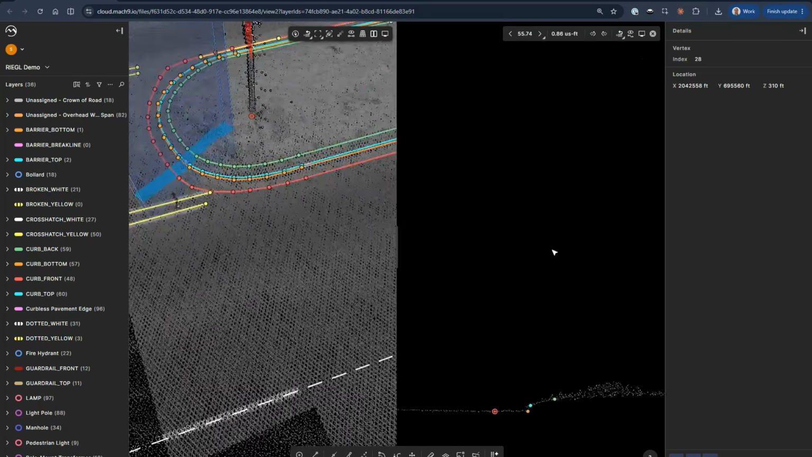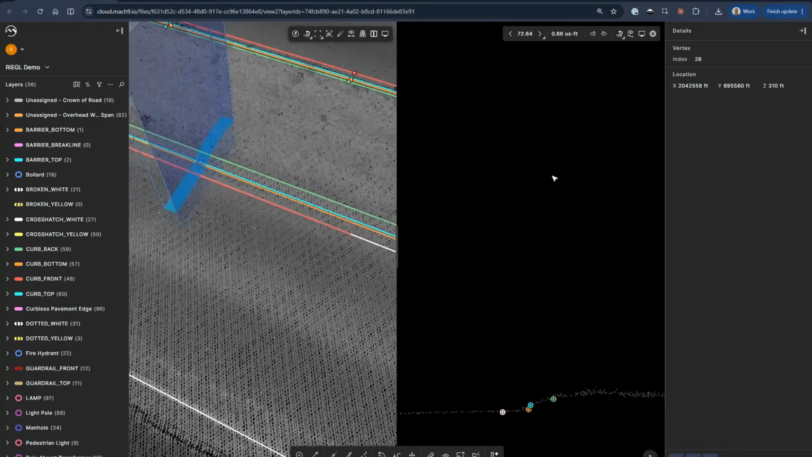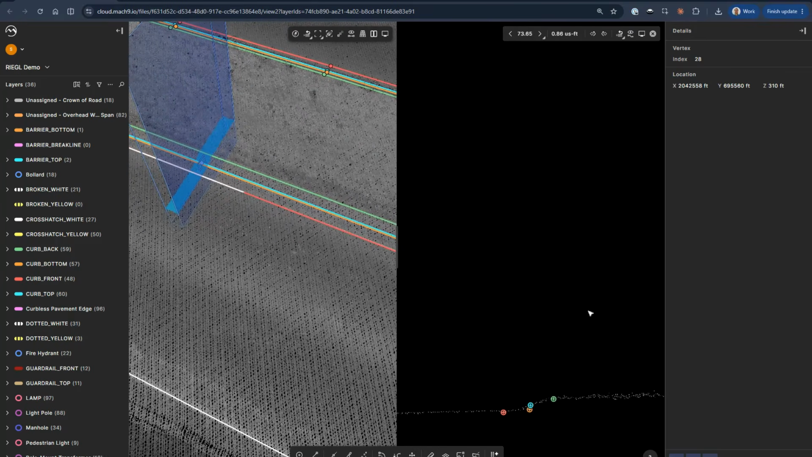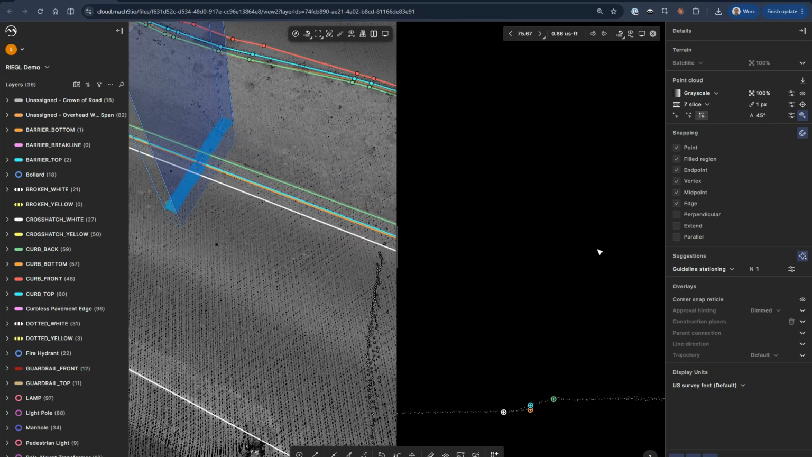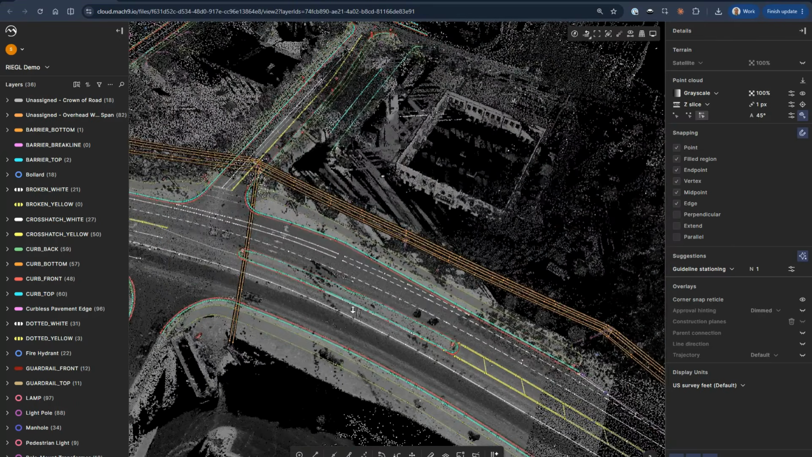Another nice customer favorite in here, being able to move right along here, checking everything so that any work that I do can be easily adjusted. I can add extra vertices in, stop it everywhere I need to, and go from there.